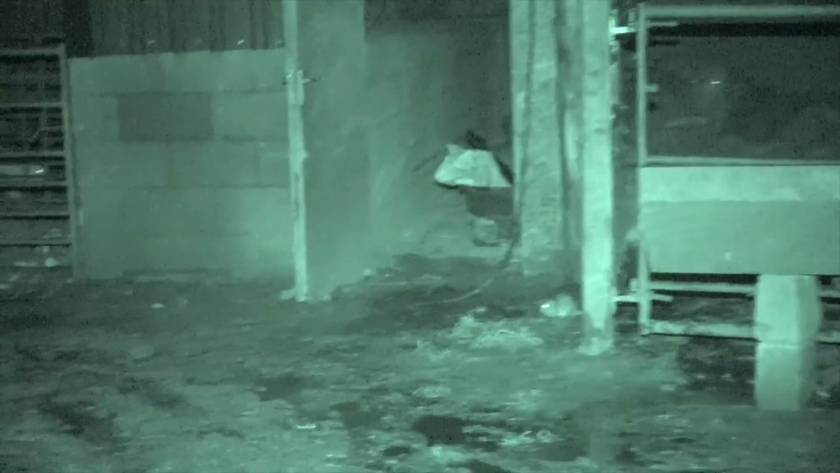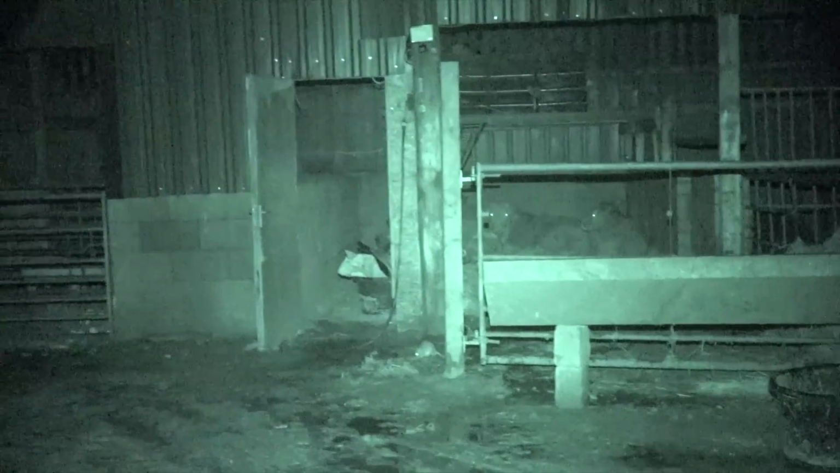There's a good view in this barn here, mate, in front of us. So there's probably the biggest concentrations in this little barn here in front under this trough. Yeah. Here, look. Yeah.